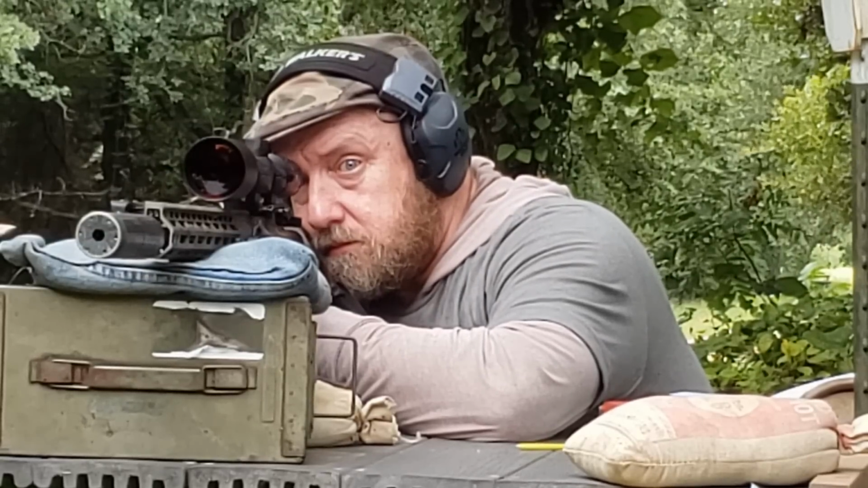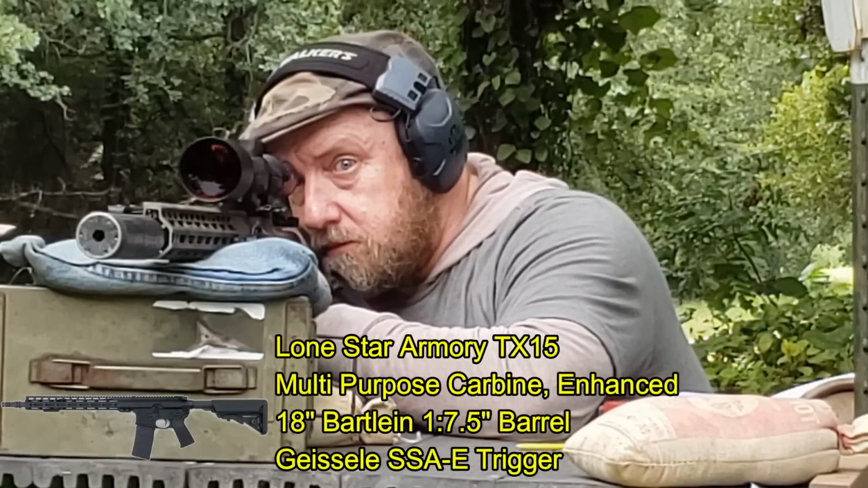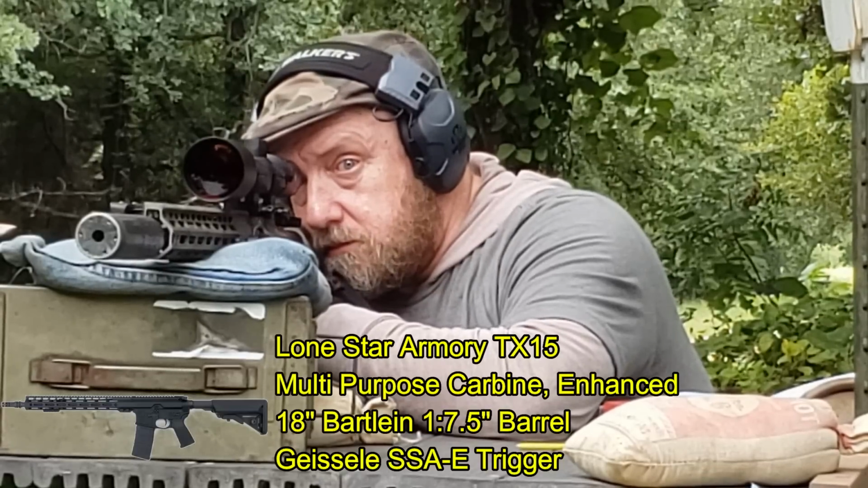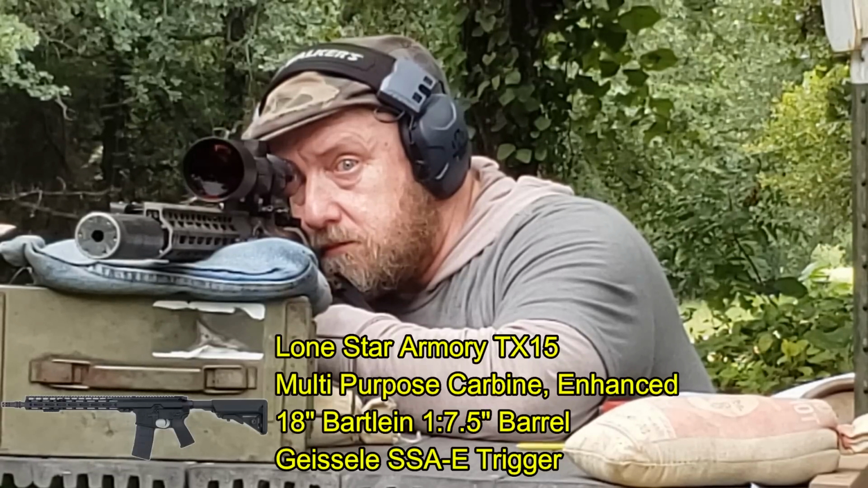Well, after our last hunt, I got back the Lone Star Armory TX15 MPCE multi-purpose carbine enhanced with the 18-inch Bartline barrel and Geisley SSAE trigger. And in the meantime, I also picked up some more ammo.